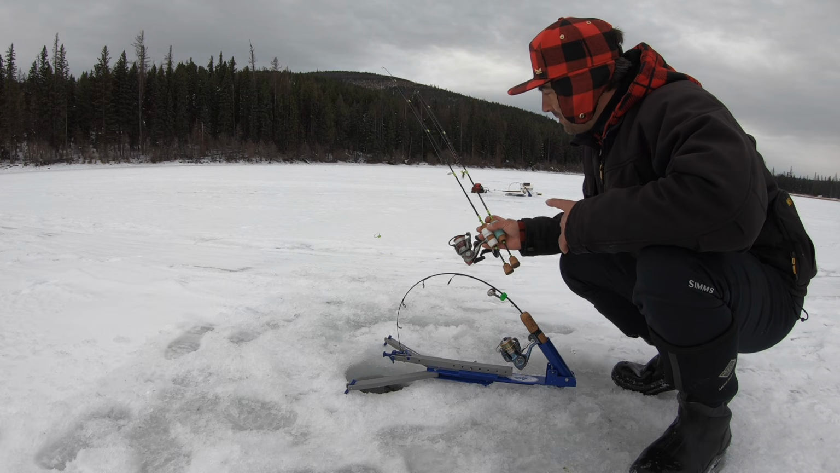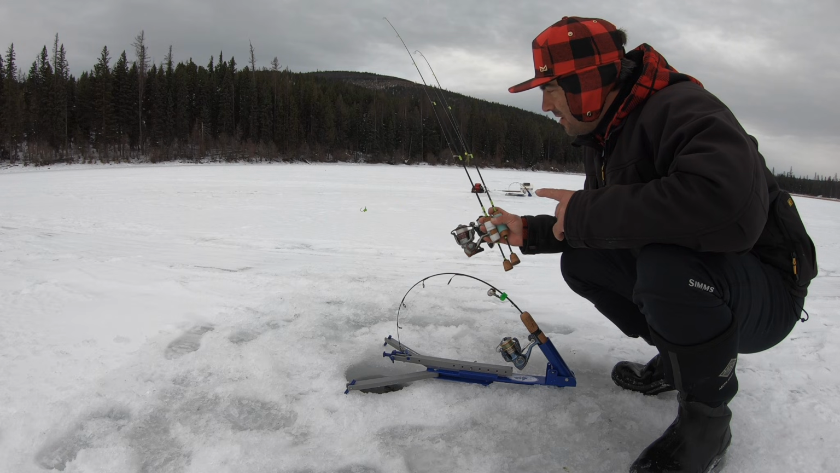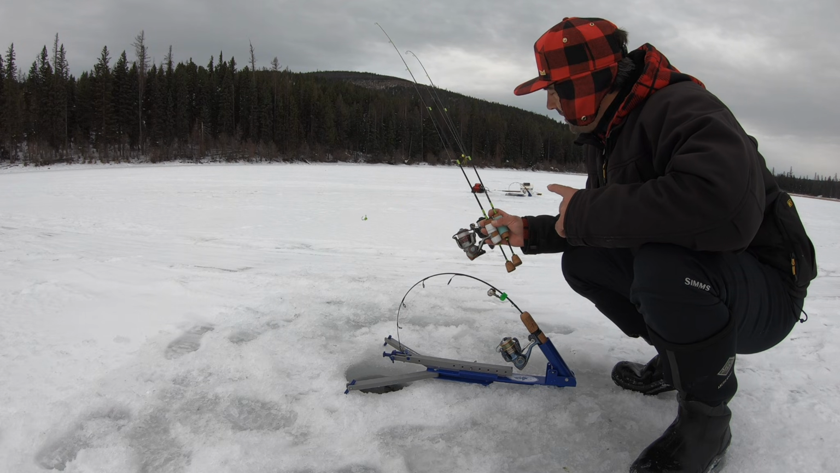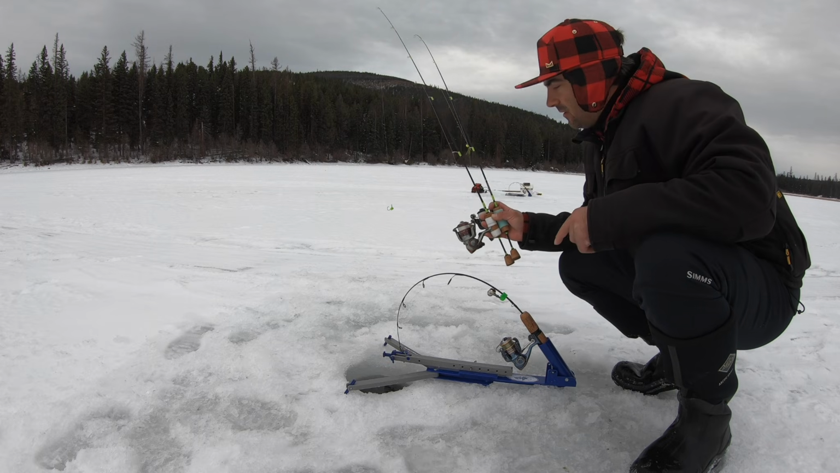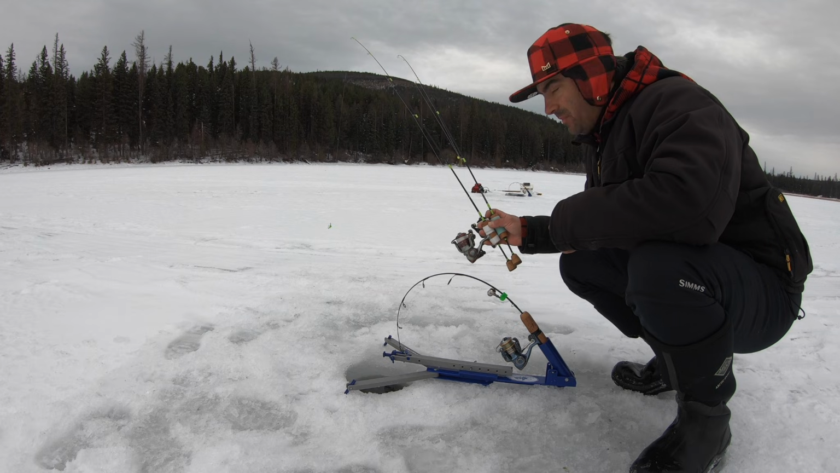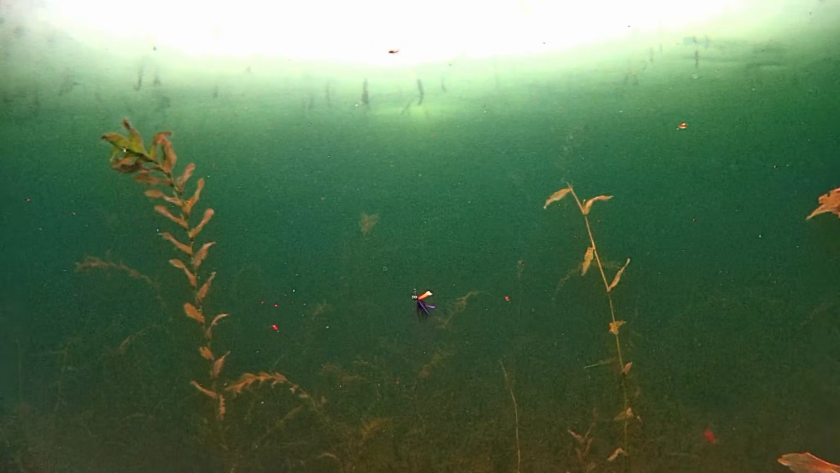But for now, I'm gonna put a frostbite spoon on, a little dinner bell, and then I'm going to keep a little 7mm tungsten jig with me since that's what that one hit. Tipped with mealworms, and let's see if we can get them.